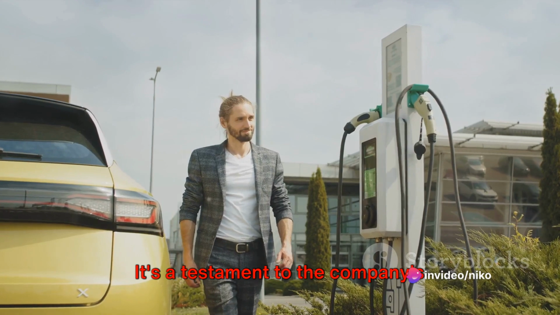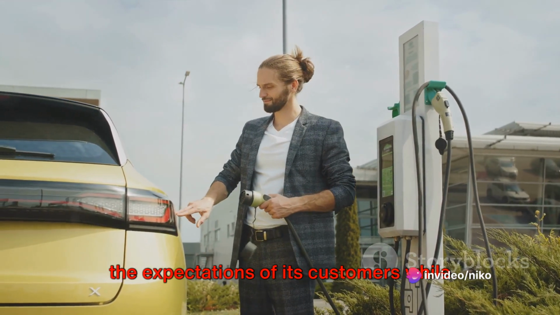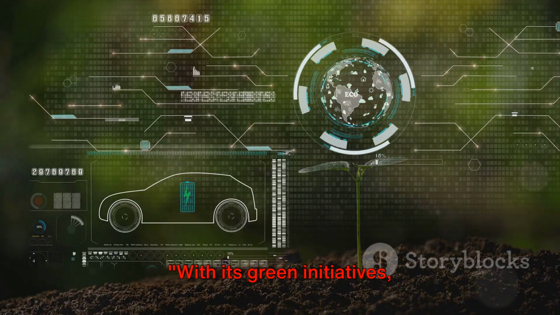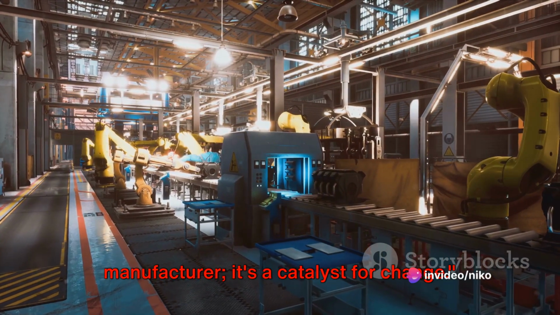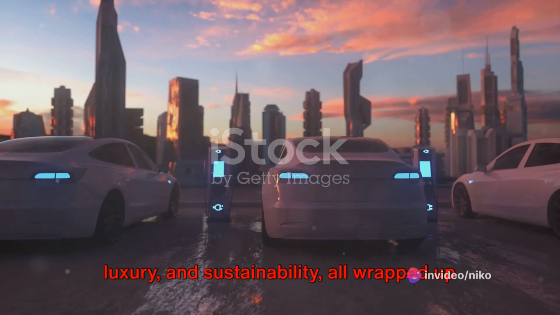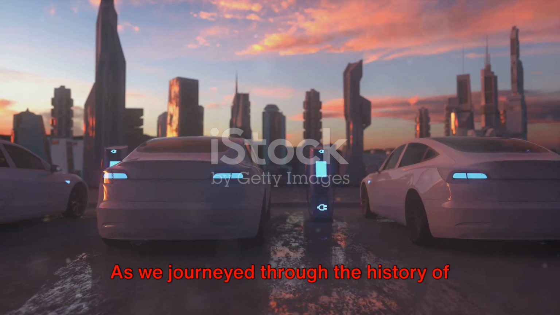It's a testament to the company's commitment to not just meet but exceed the expectations of its customers while also safeguarding our planet. With its green initiatives, Mercedes-Benz is not just making a statement, it's making a difference. Mercedes-Benz is more than just a car manufacturer, it's a catalyst for change. It's the embodiment of innovation, luxury, and sustainability, all wrapped up in one sleek and powerful package.